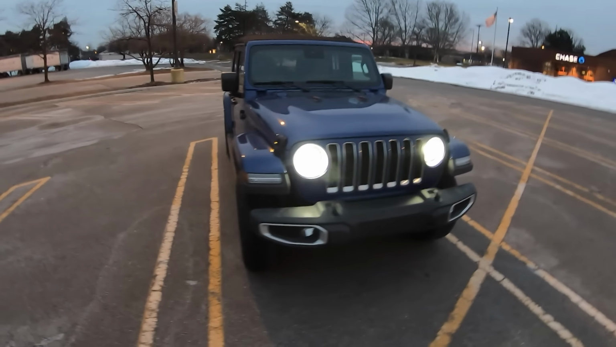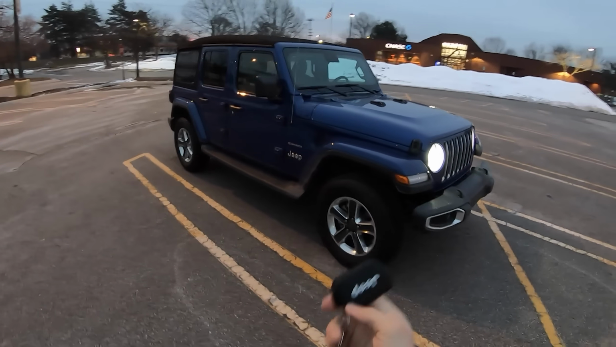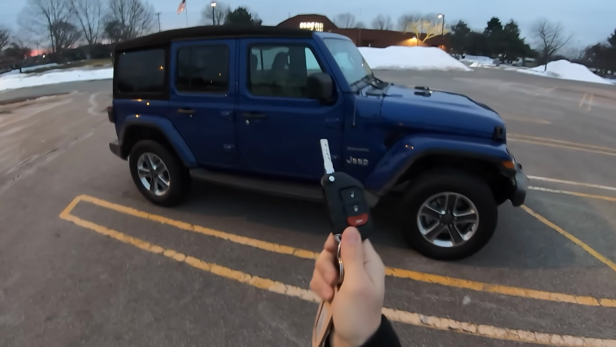Someone mentioned in a video last week that this has a massive key fob, and it does. It's huge.